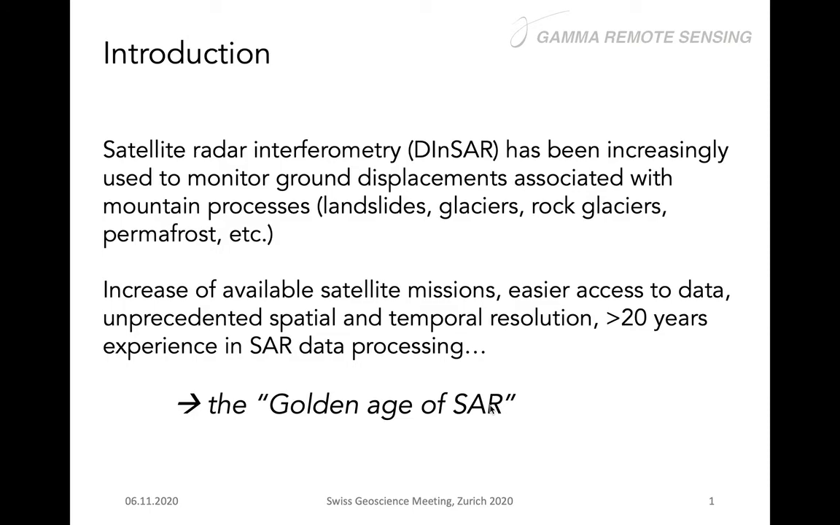And we have easier access to data and better spatial and temporal resolutions, and also more than 20 years of experience in SAR data processing. So that's the reason why this period is called the golden age of SAR, and we would like to exploit this as much as possible.